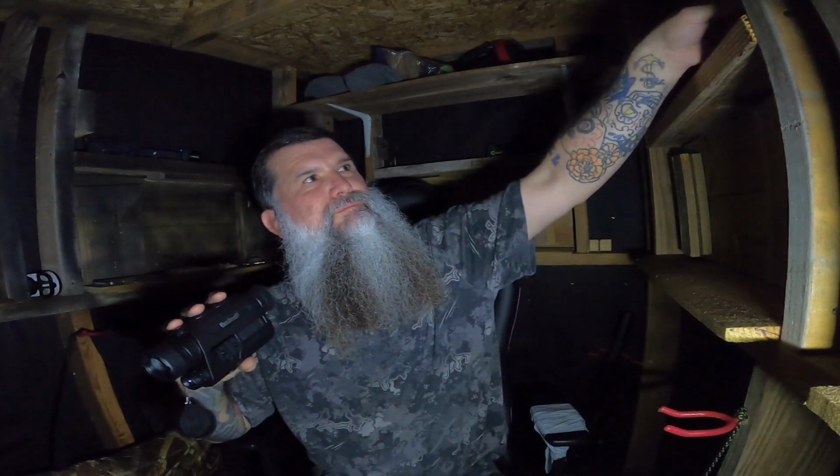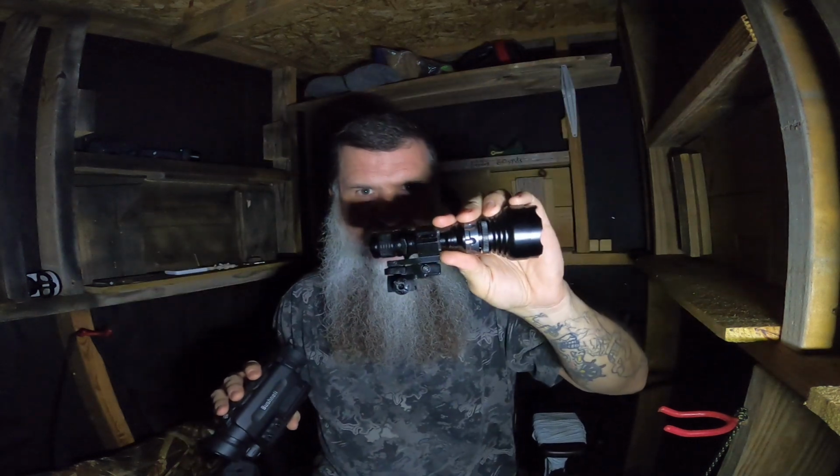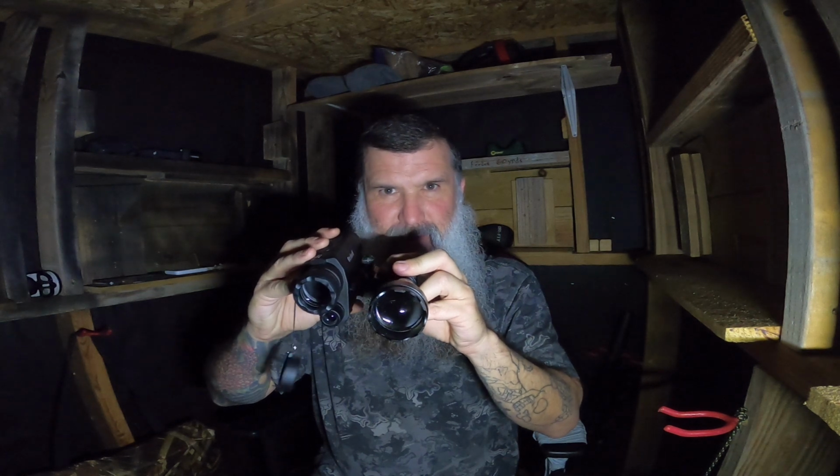But you might be asking, what's that pick rail for? Well, if you have an IR light with a pick mount, put that on right there, and oh man, it gets bright. So the camera's great as is, but the light's not the greatest, but it will get the job done. But once you put this thing on, you watch what we get out of it. So let me show you what this looks like.